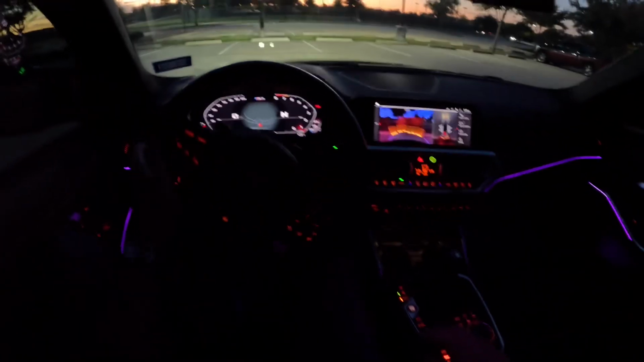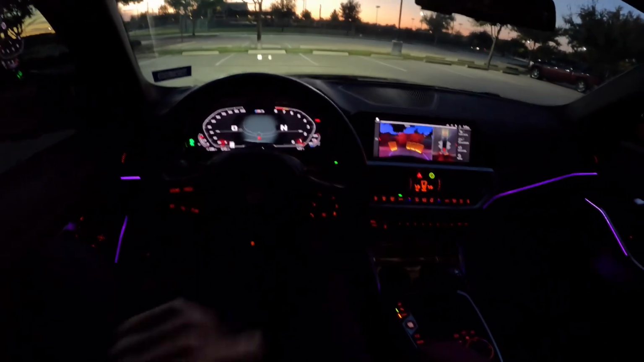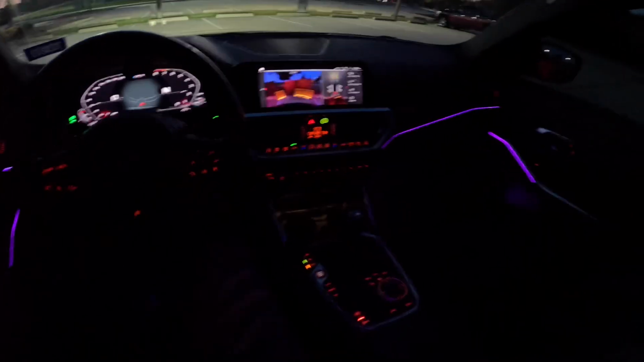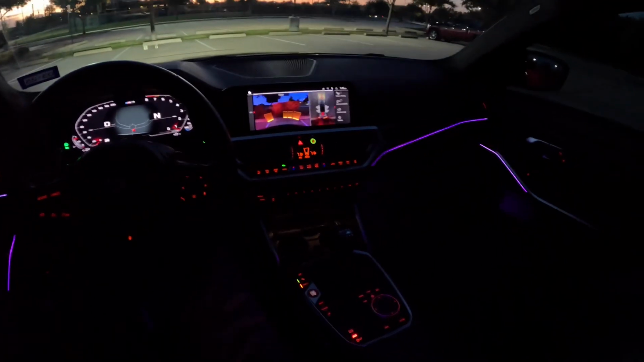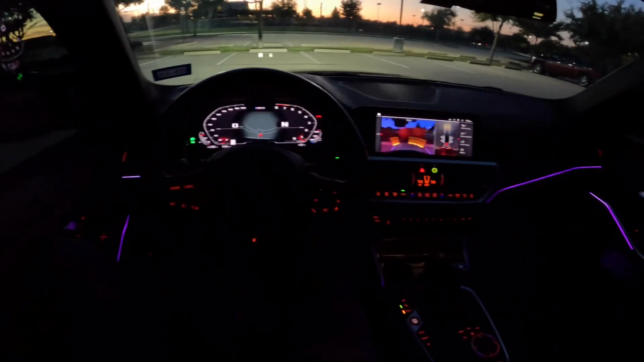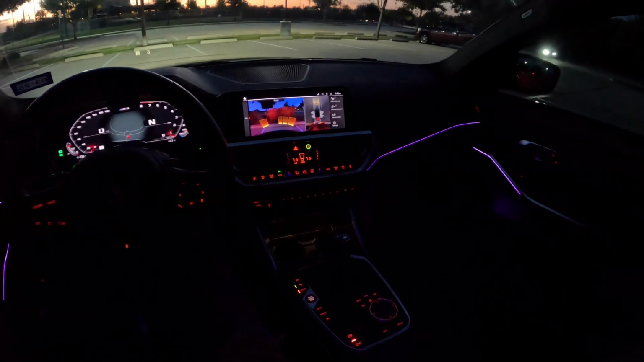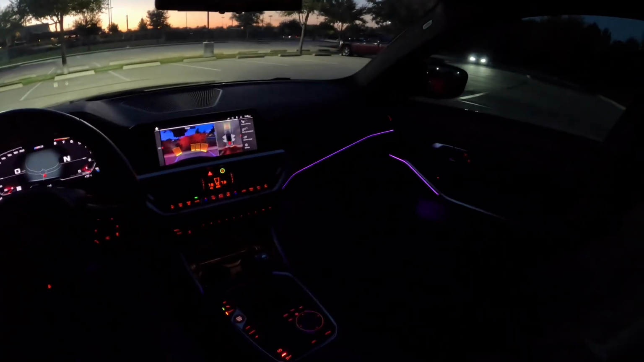Yeah, overall this car is just amazing. I love it. It's one of the best cars I've ever driven. And the fact that it's a manual really shocks people. Most people can't believe it when they look inside my car and they're like, oh my god, a manual? I didn't even know BMW still made manuals. You can get the manual transmission in the G80, G82, and the G87 M2.